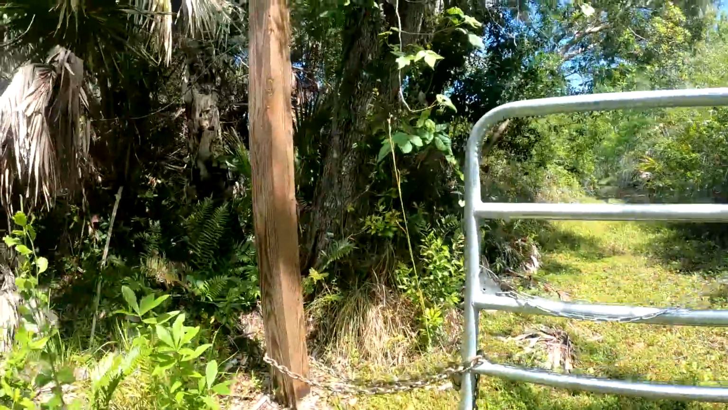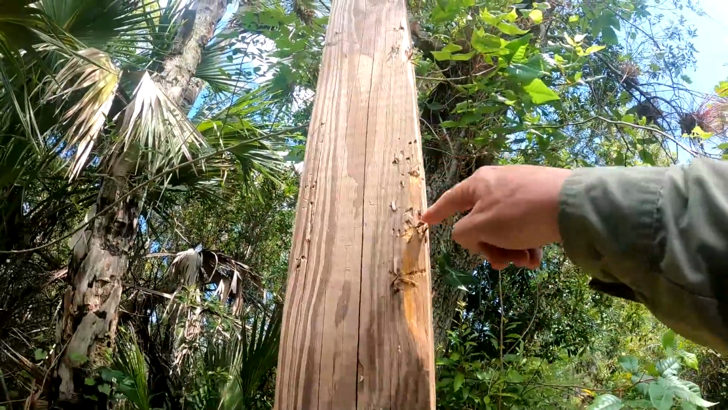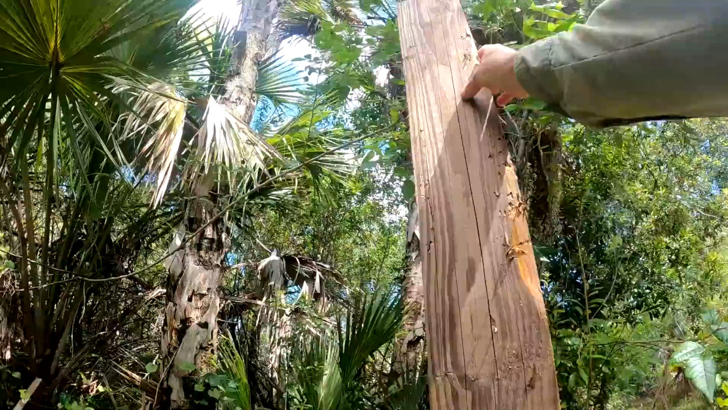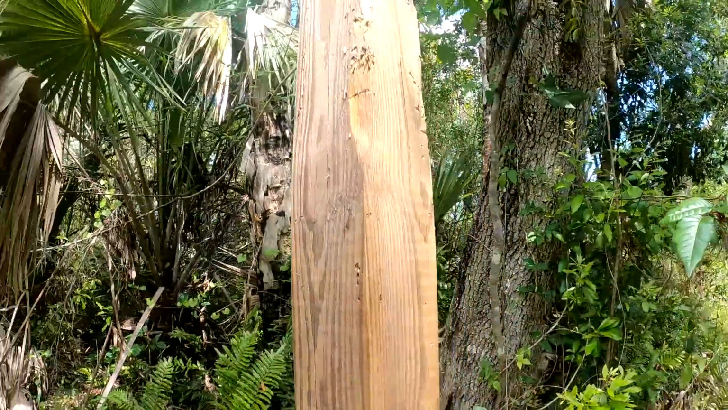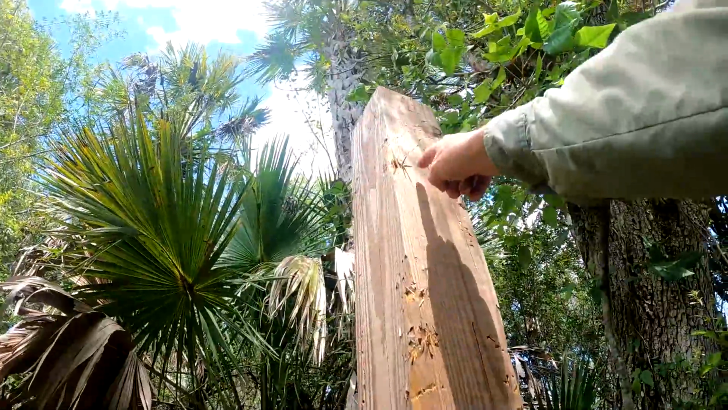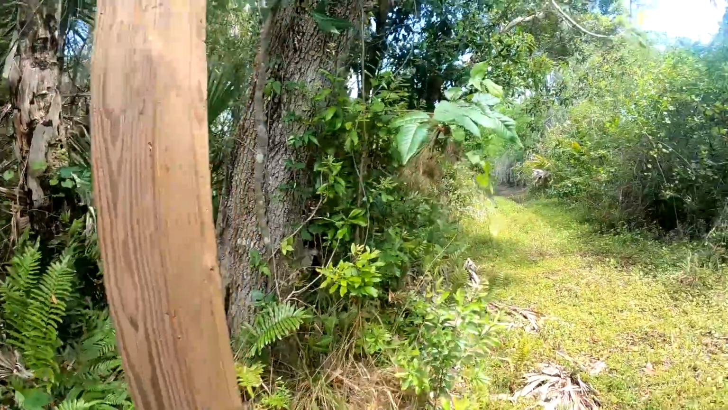One pretty cool thing on this post right here, you can see that's all bears, putting their claws up there, probably scratching their back on here as well. That's all bears reaching all the way up there. It's pretty neat. That's what I'm in here to get.